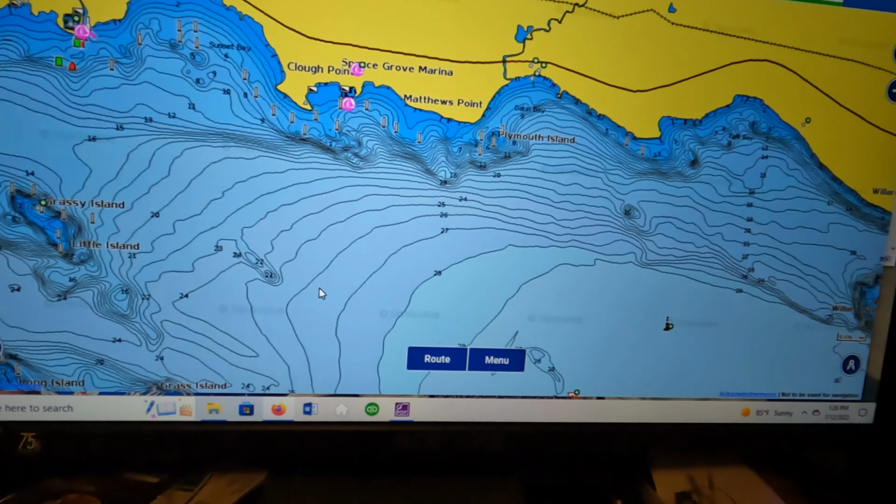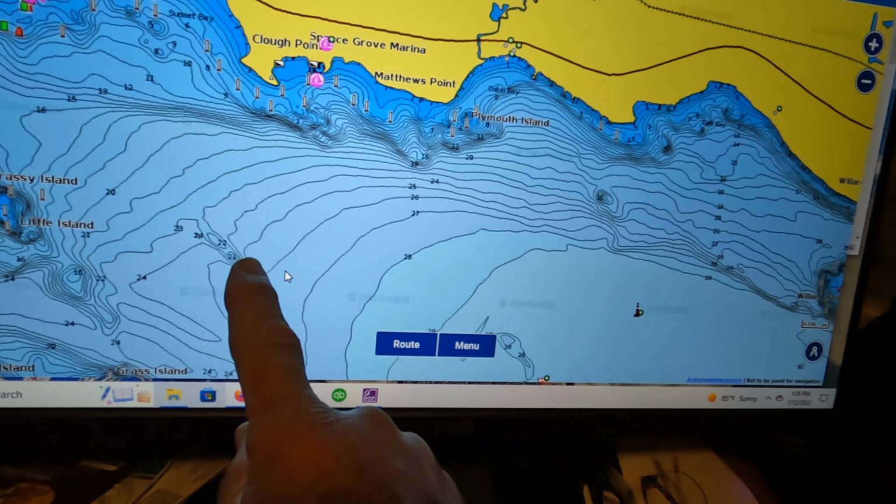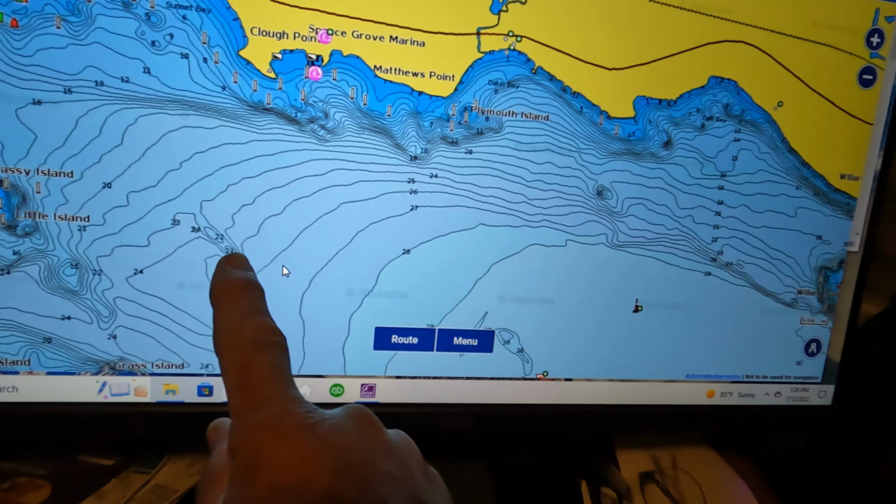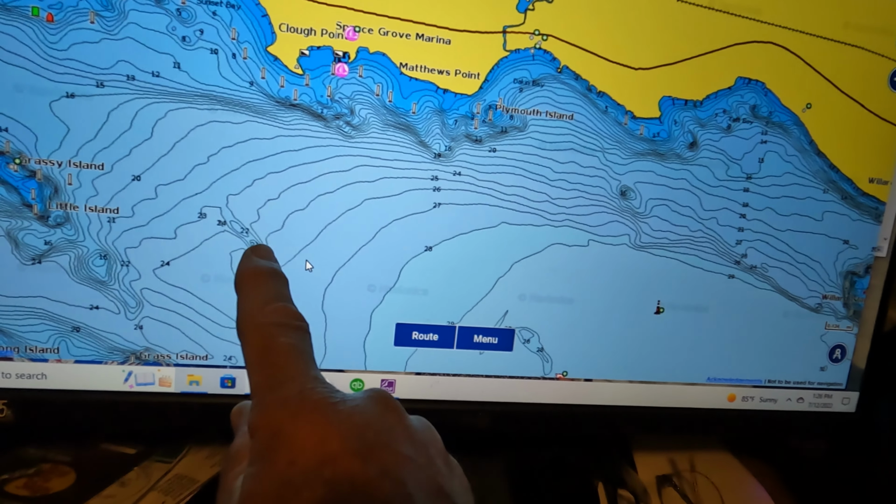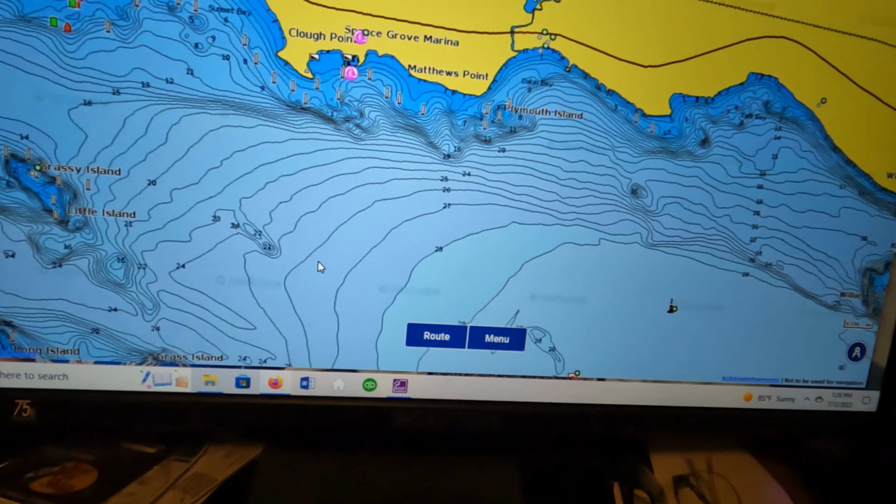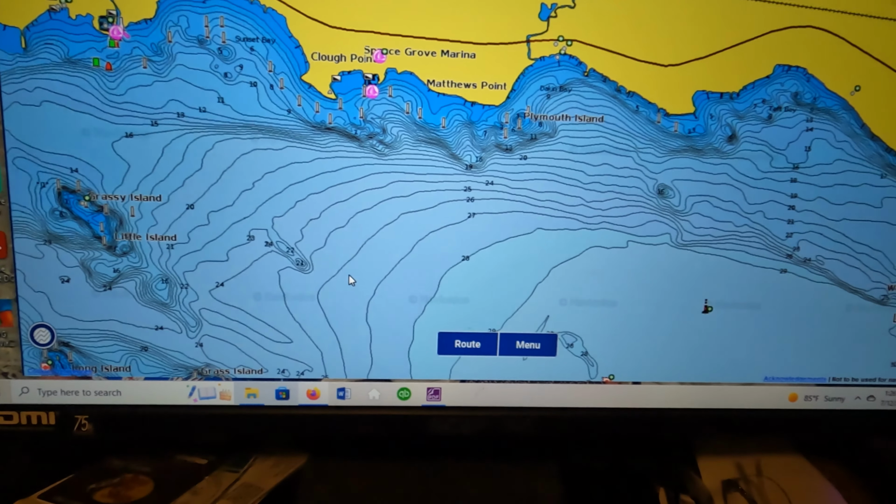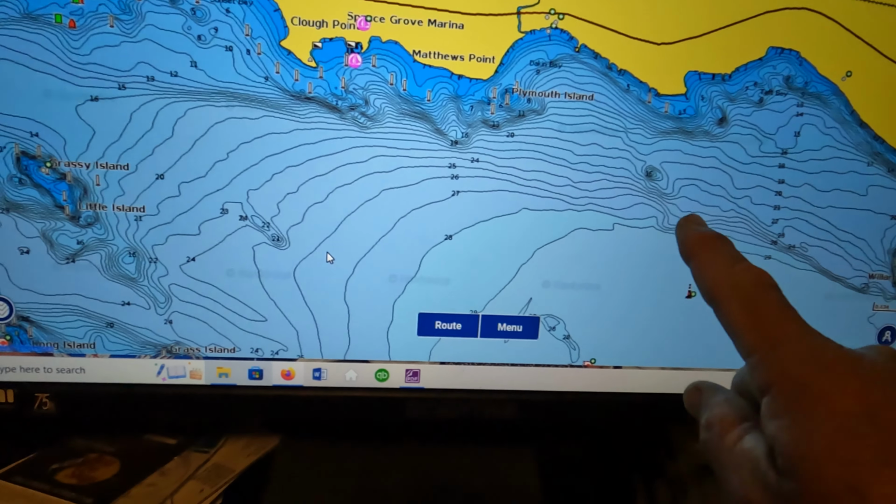This little spot right here. There's a big flat, basically a tapering flat with a high spot on it. Guess what? Everybody in the whole field with mapping who's looking offshore is going to go fish that spot and practice.